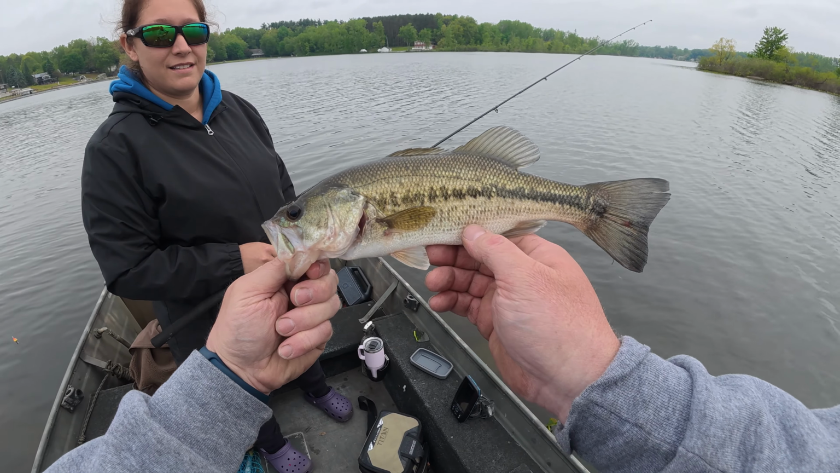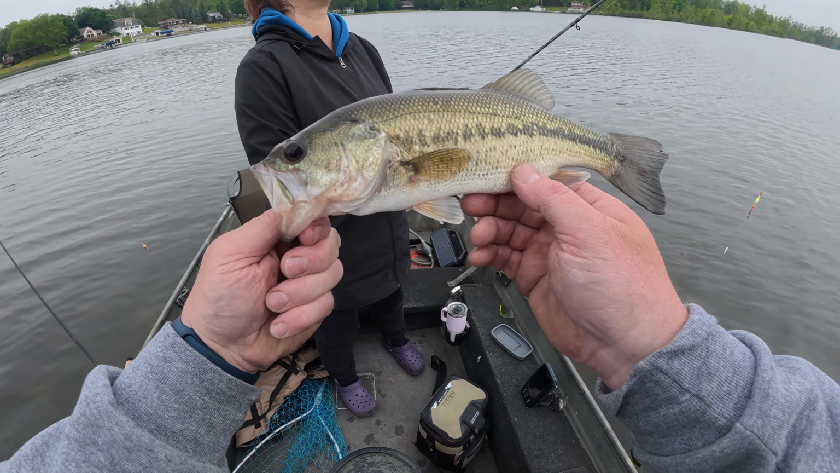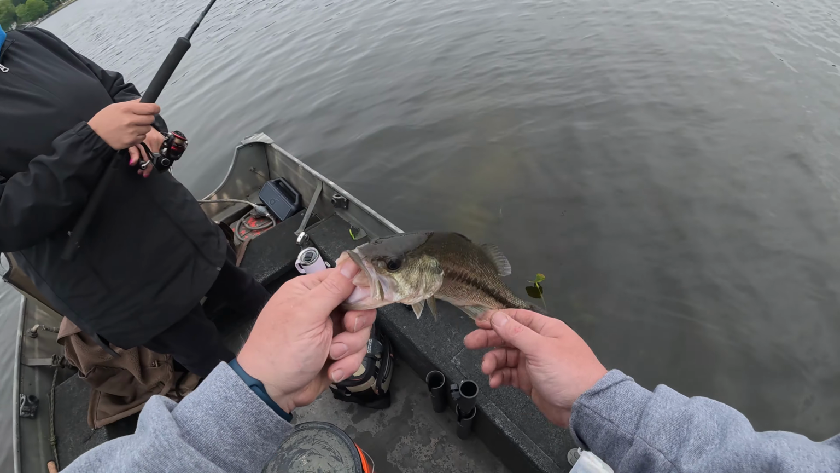Aren't bass just, yeah, they're green. And some people call them ditch pickles. Ditch pickle? Yeah, but I love them. I've never heard of that. I love them. They're so great.